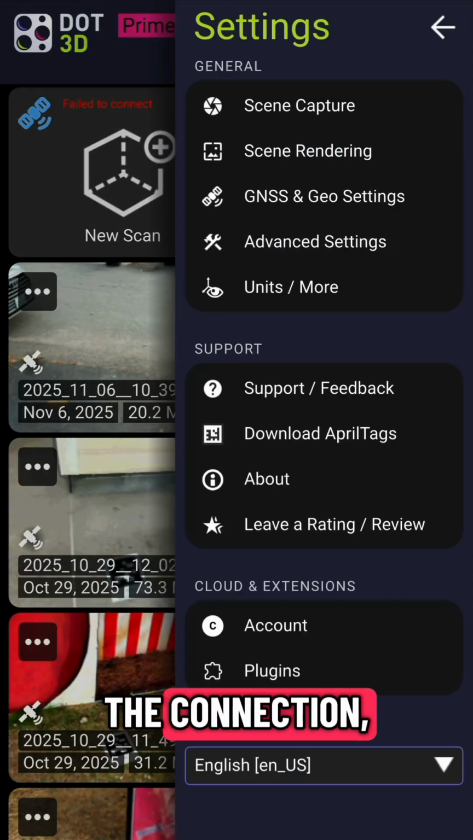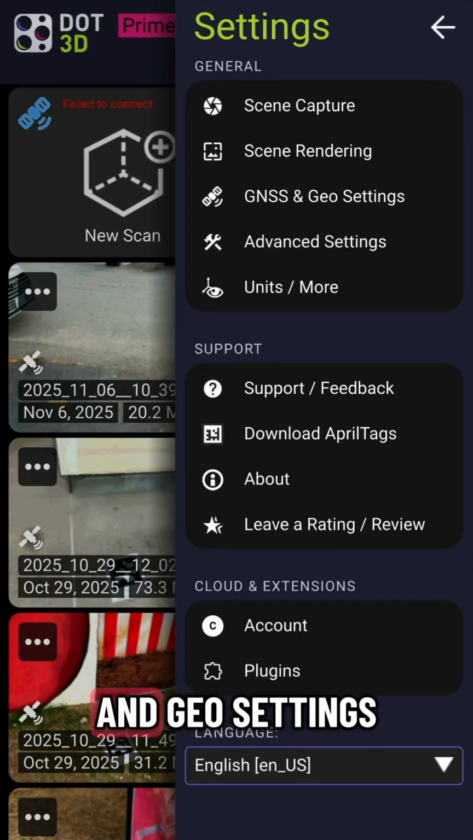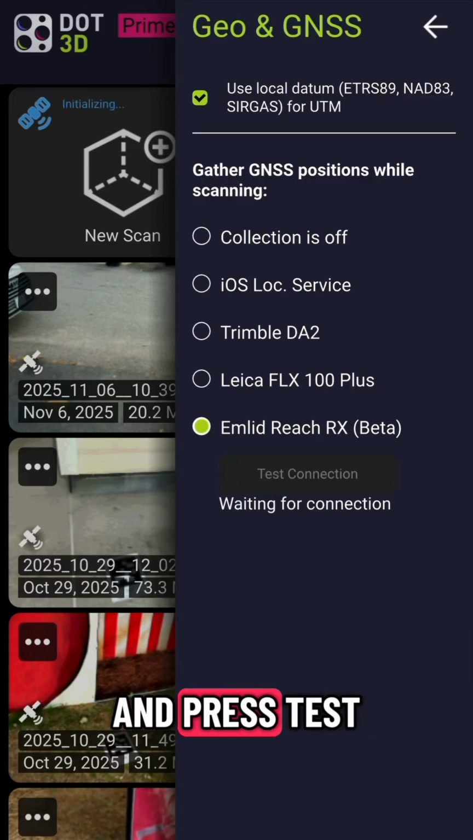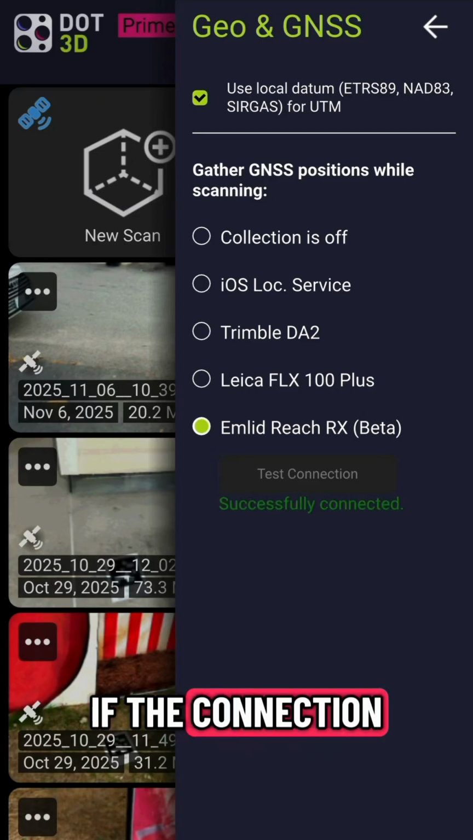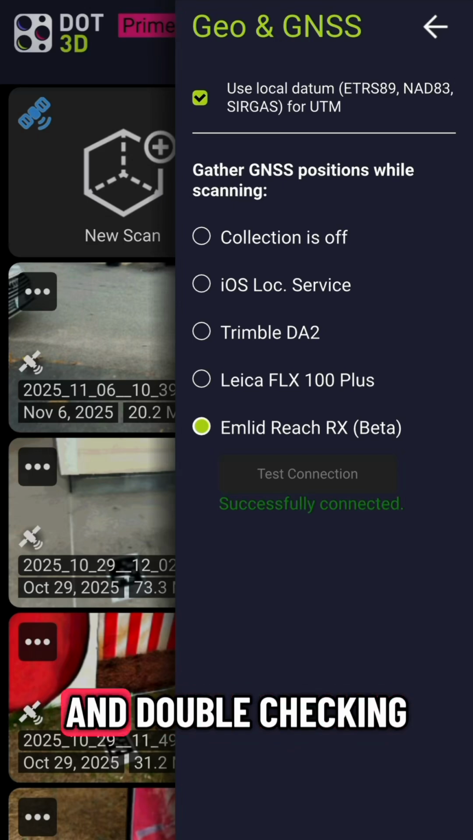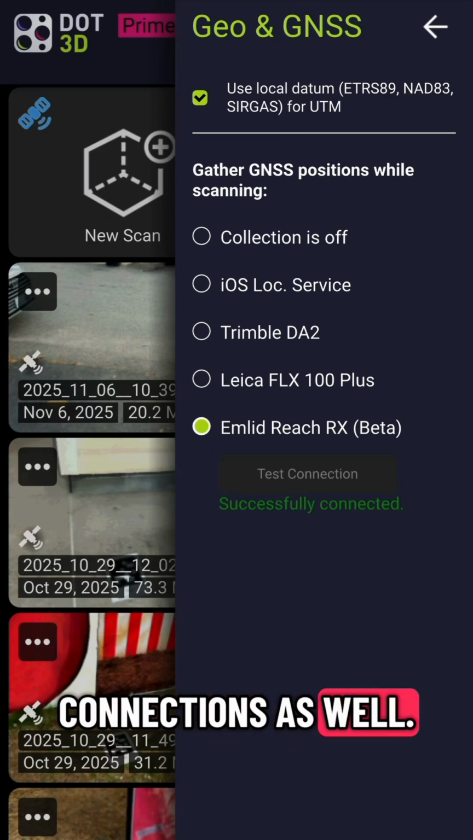To first verify the connection, you want to go to Settings, GNSS, and Geo Settings, and then make sure that the Emlid Reach RX is selected and press Test Connection. If the connection is successful, you're good to go. If not, you can always try restarting both applications and double checking your Bluetooth connections as well.